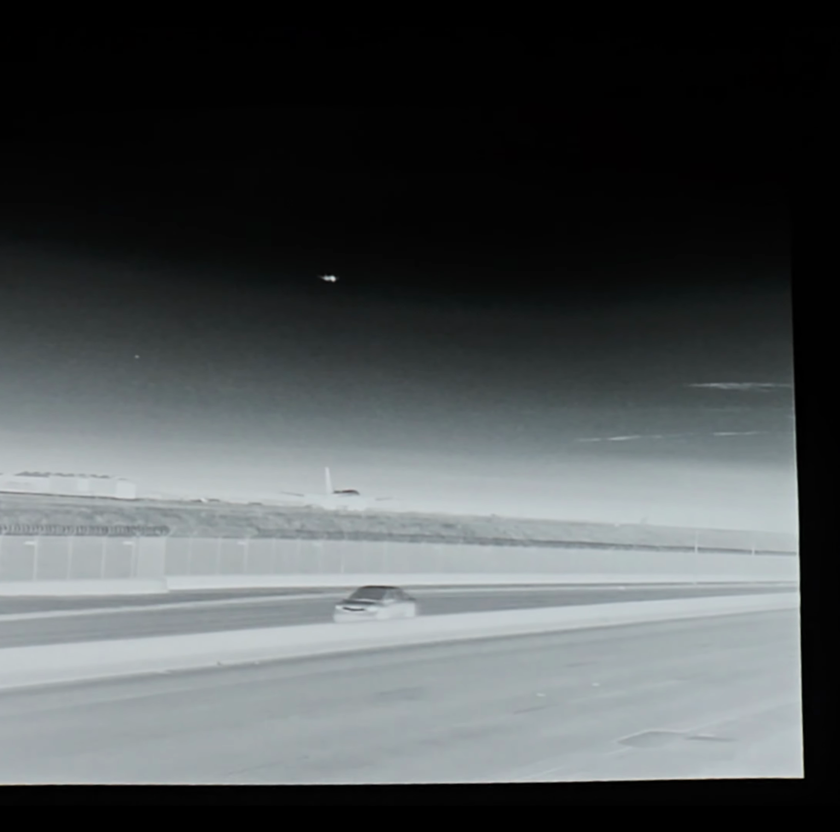But no, yeah, thermal is just fantastic. I use it for shooting. I use it for everything. I have that thing everywhere I go, just trying to see what there is to see with thermal.